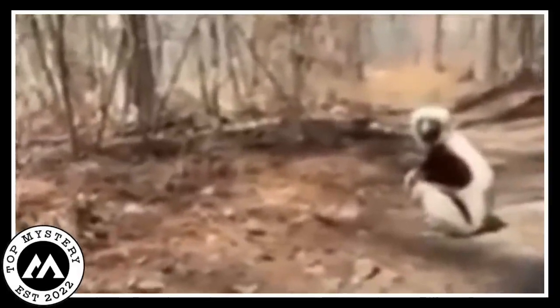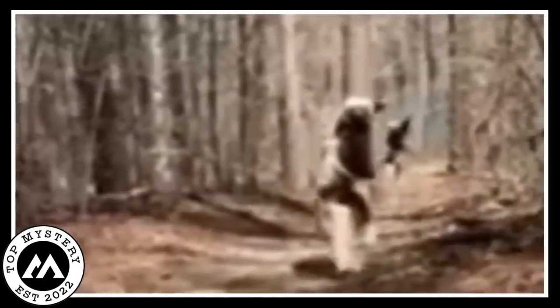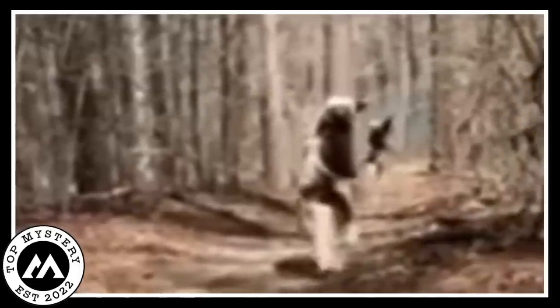Now the spooky part, those big, dark eyes. Legend has it that just one intense stare from these creatures is enough to send shivers down your spine. It's like they've got this natural talent for scaring humans with nothing more than a glance. Imagine walking through the jungle and suddenly you lock eyes with a lemur giving you the heebie-jeebies.